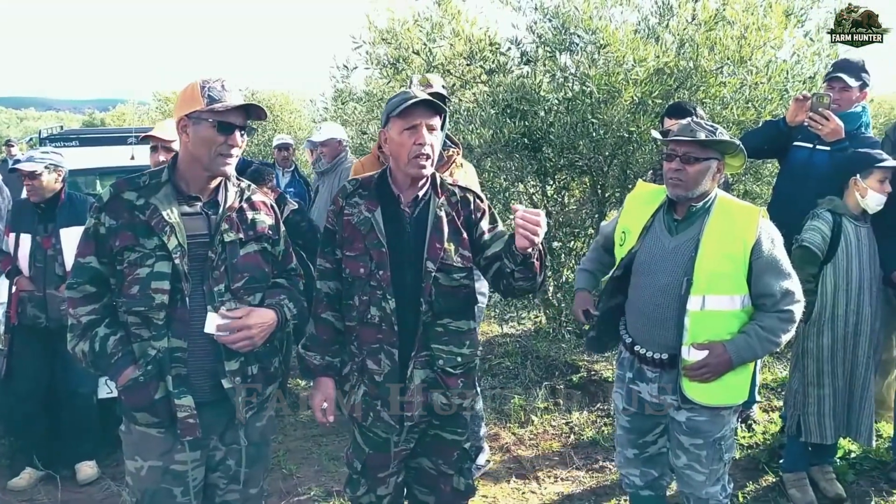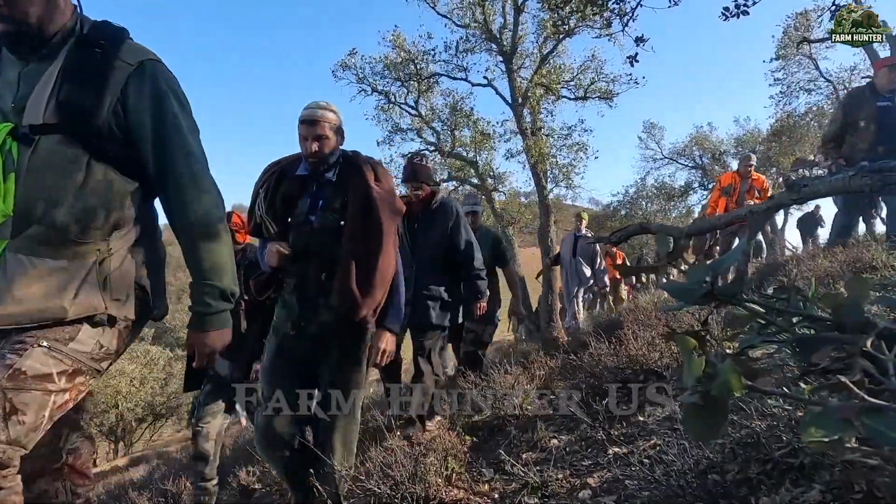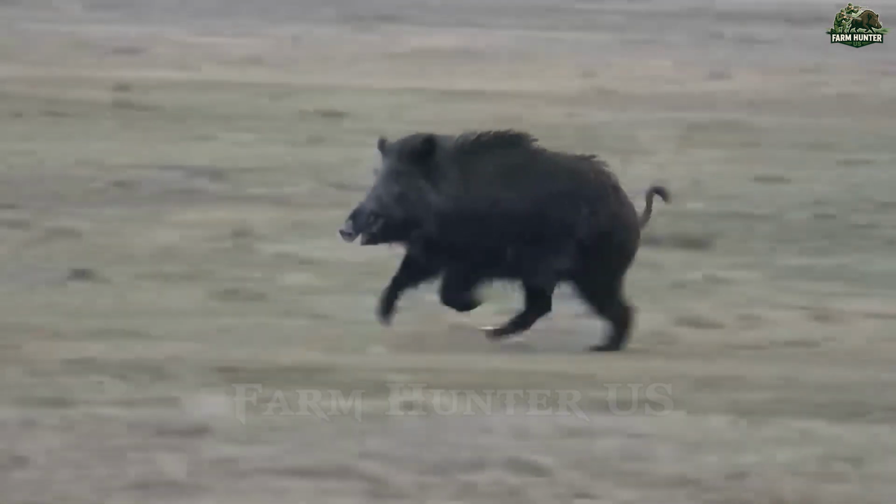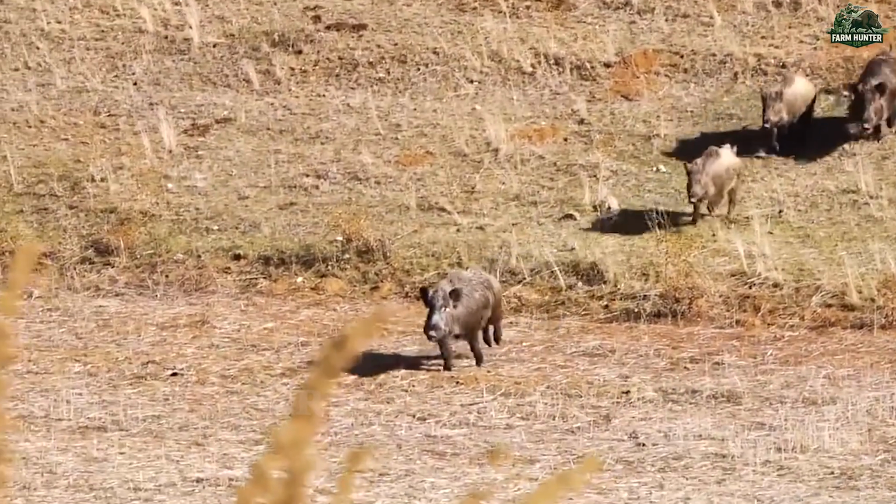At a rendezvous point near the forest edge, our team gathered in tight formation under the early morning haze. The air was thick with anticipation as we double-checked every rifle, scope, and radio. This wasn't just another outing, it was a coordinated defense against an invasive menace.